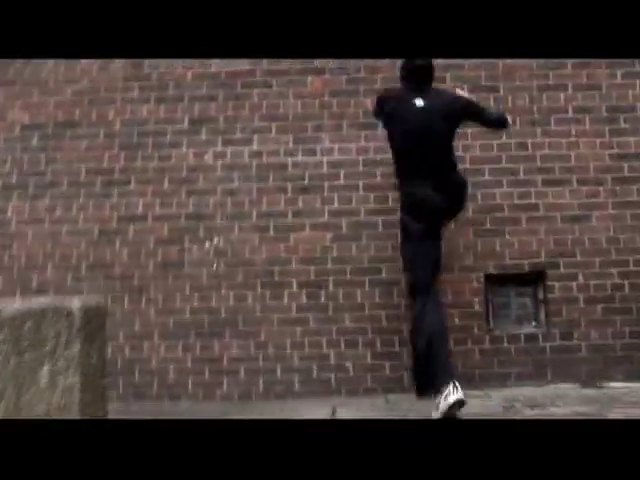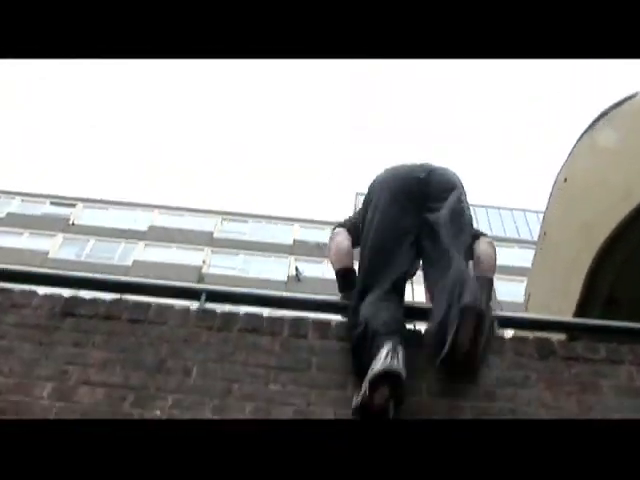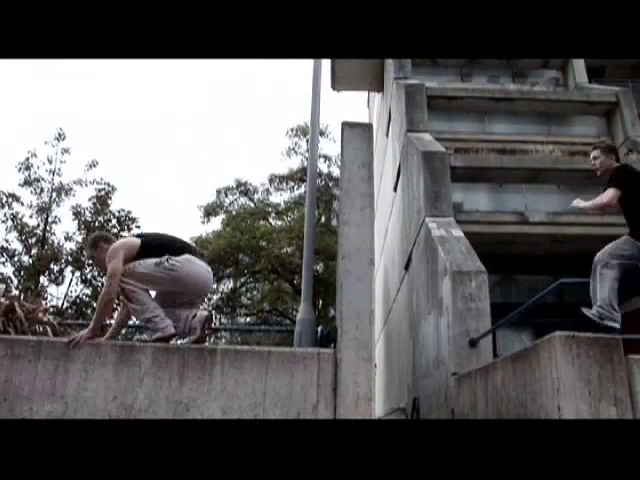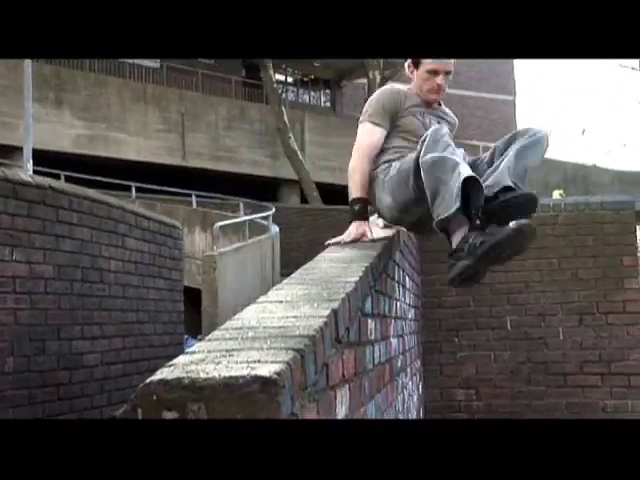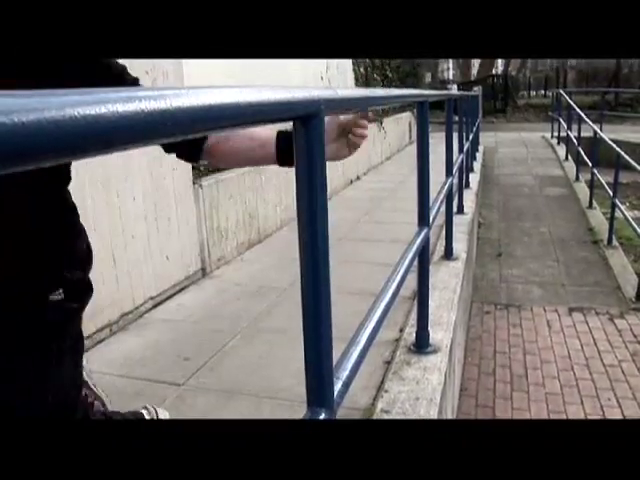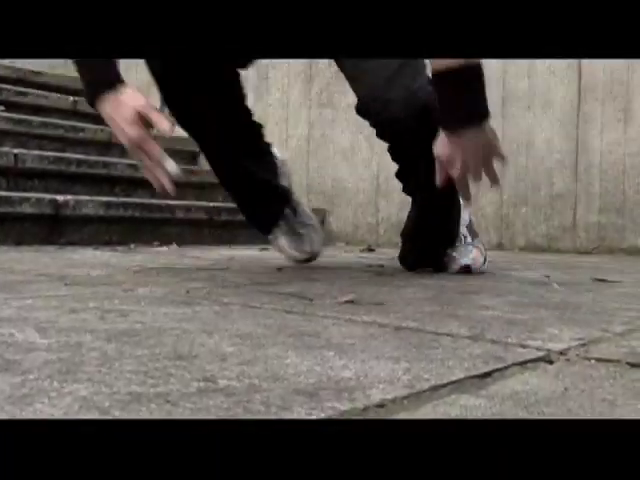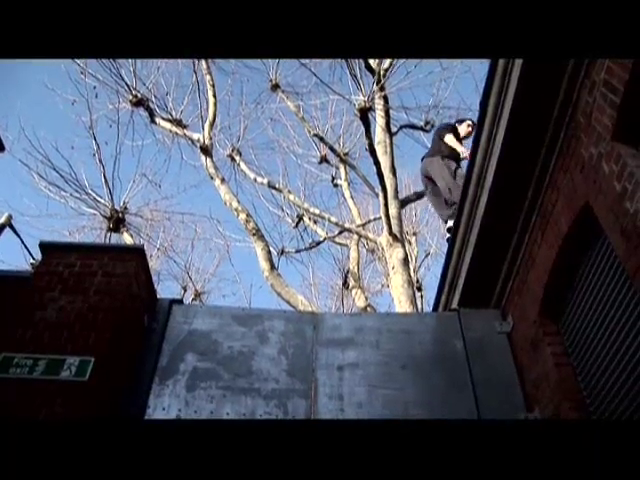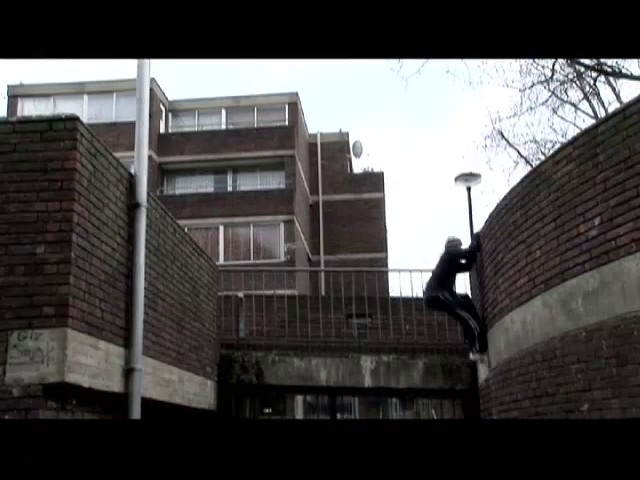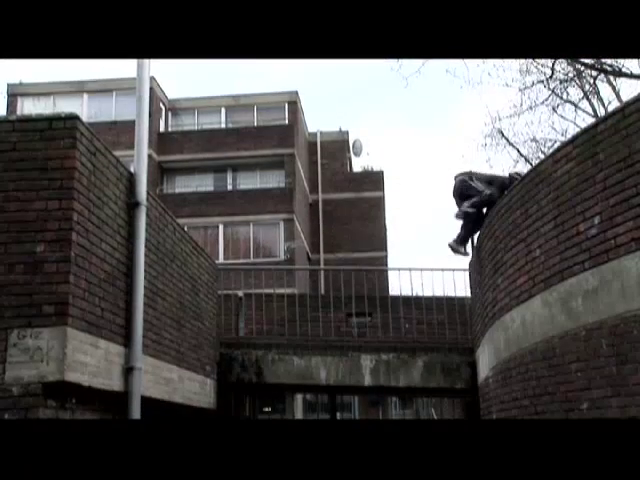I'm interested in capturing marks on surfaces as evidence of somebody moving through a space, basically. With parkour, my fascination is the fact that they move so quickly and so gracefully and rapidly through a space that I find it quite difficult to remember what they've just done, because I'm always sidetracked by what they're doing next and impressed by the next move, and I almost don't have a full understanding of that route they made.